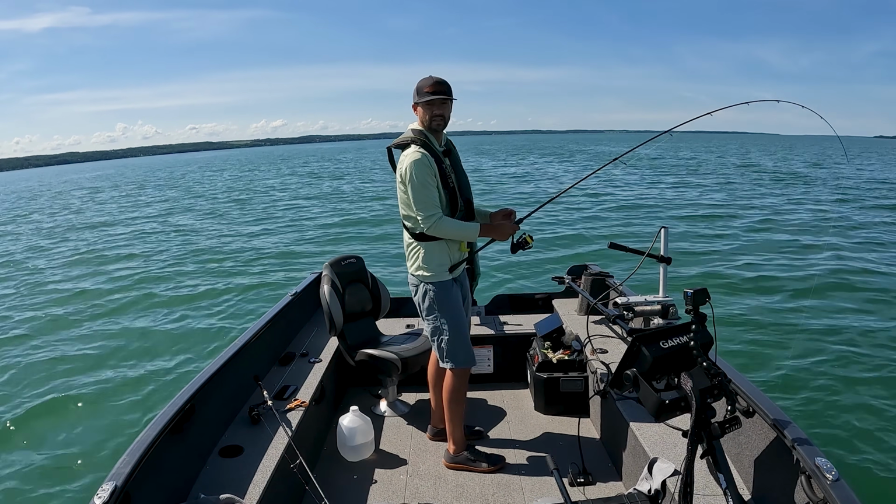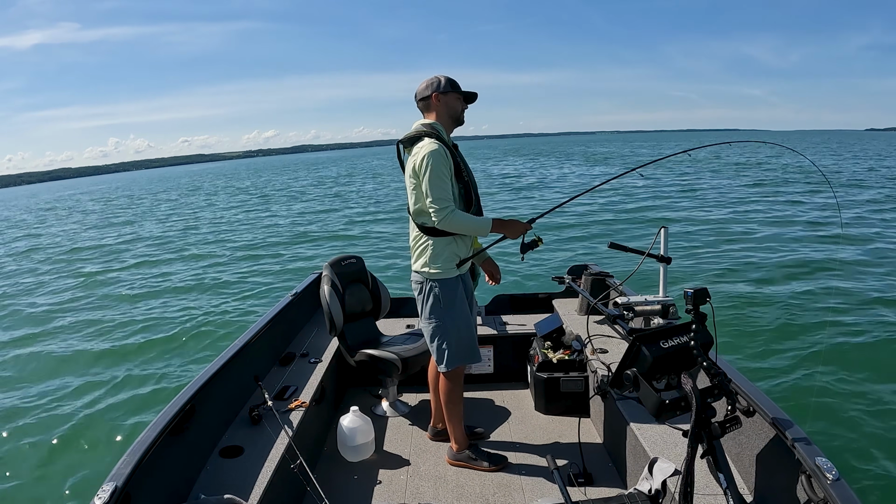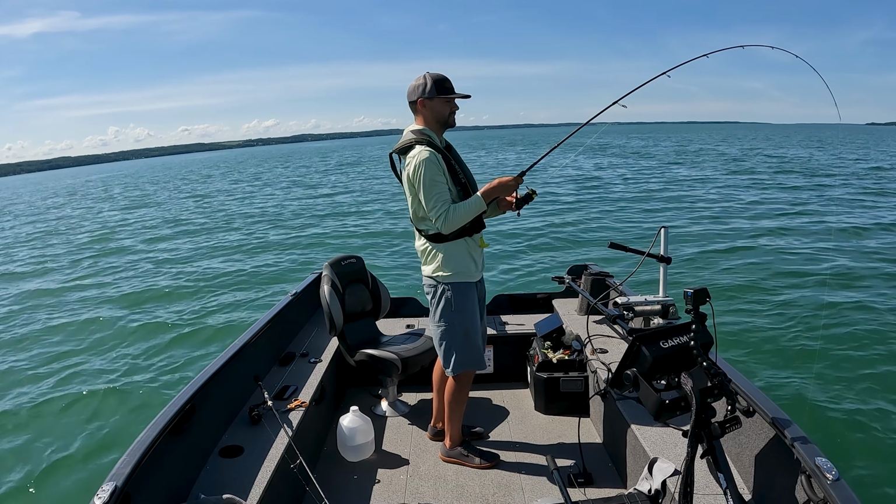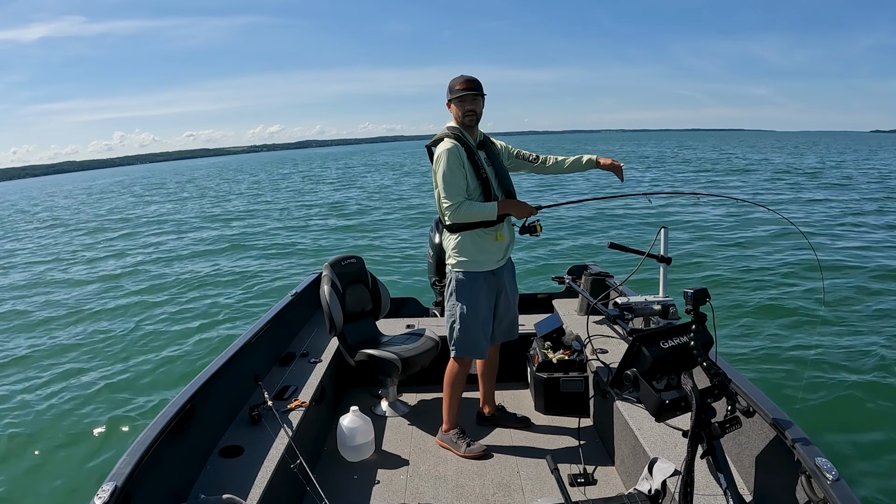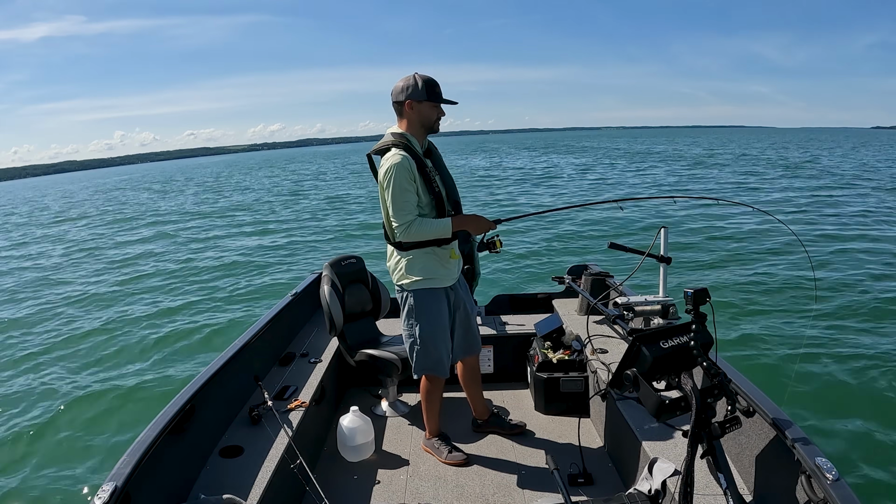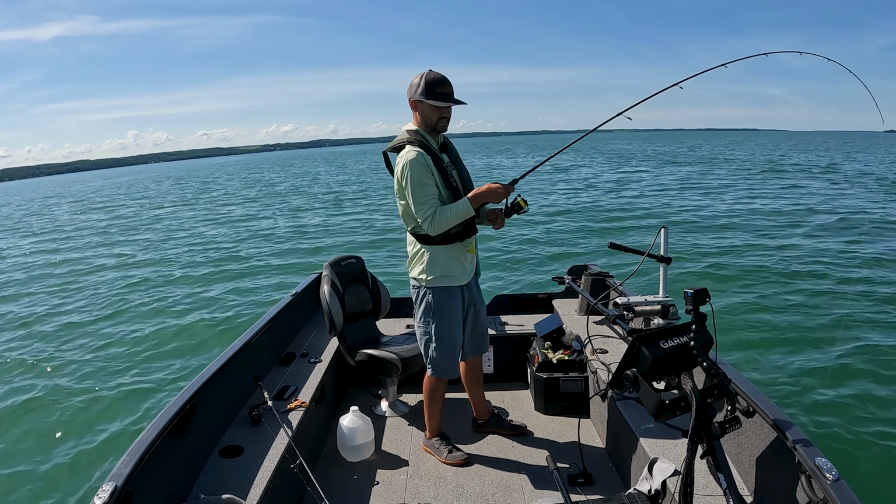So a lot of people think us YouTubers have a YouTube drag, but this is a medium 7'3" rod. And as long as that rod's bent, I can have my drag as loose as I want. So right now it's as tight as I want it.